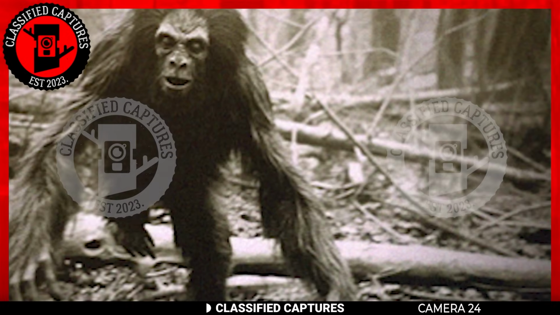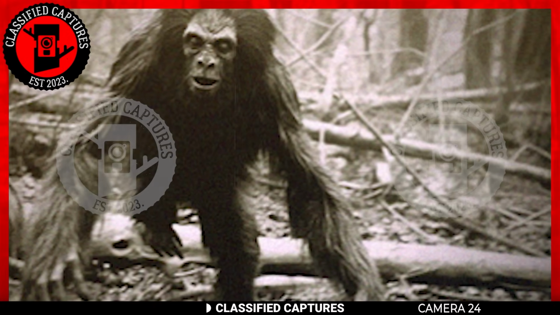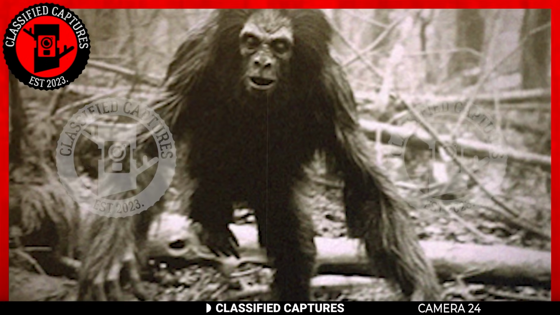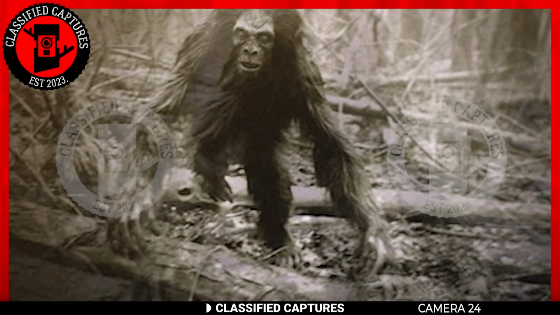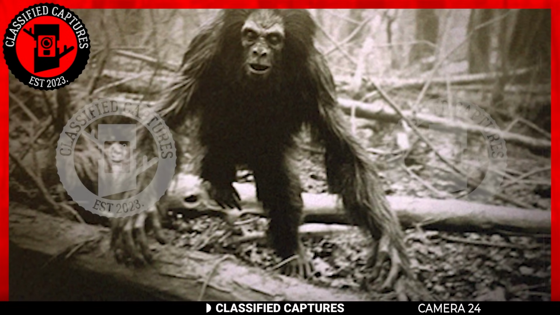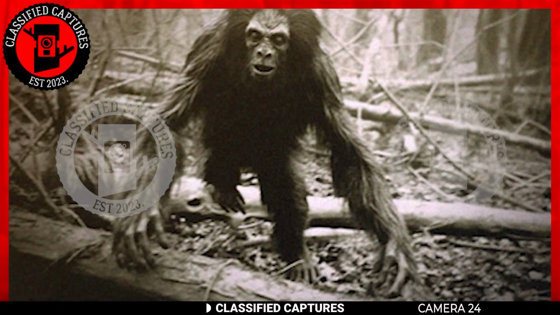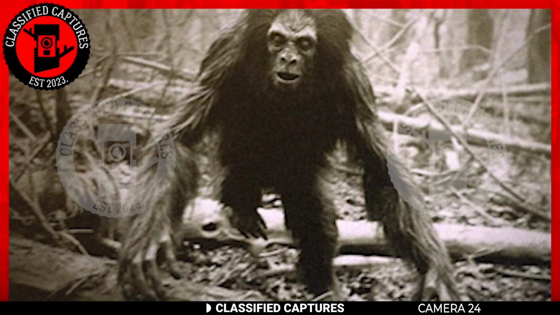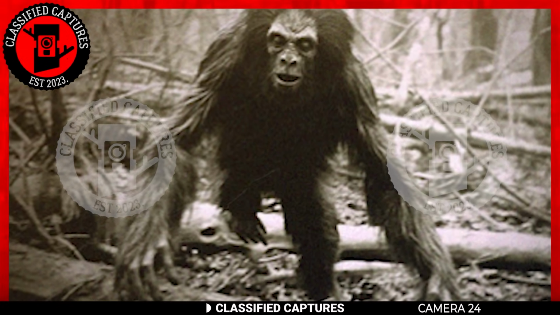The dense woods in the background, the low lighting, and the overall ambience contribute to a sense of otherness. It's this peculiar vibe that makes me wonder if there's more to this image than initially meets the eye. Could this be a case of mistaken identity, and we're merely observing a regular monkey in its natural habitat? Or is it something more elusive and enigmatic, like a juvenile Bigfoot known for its elusive nature? Share your thoughts.